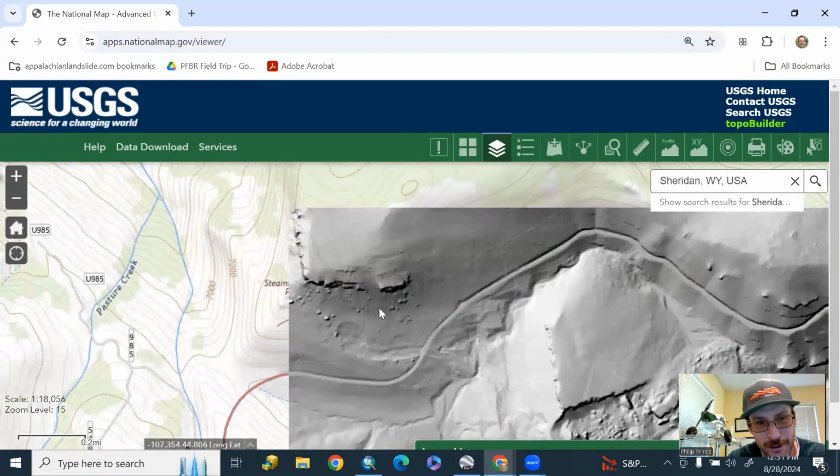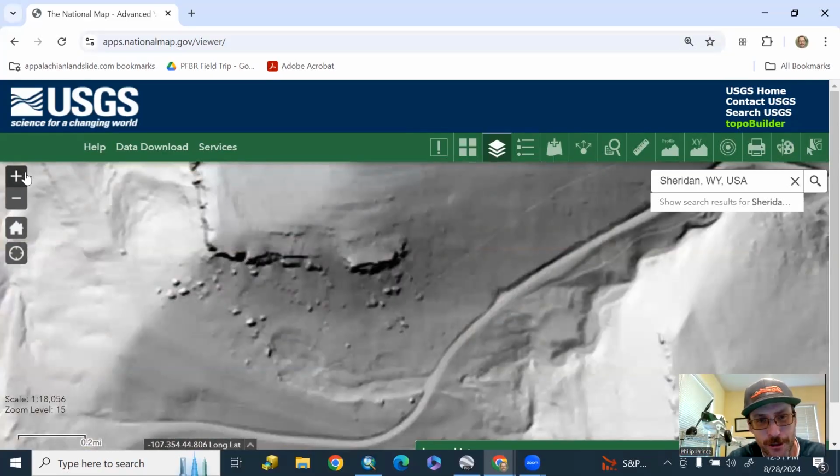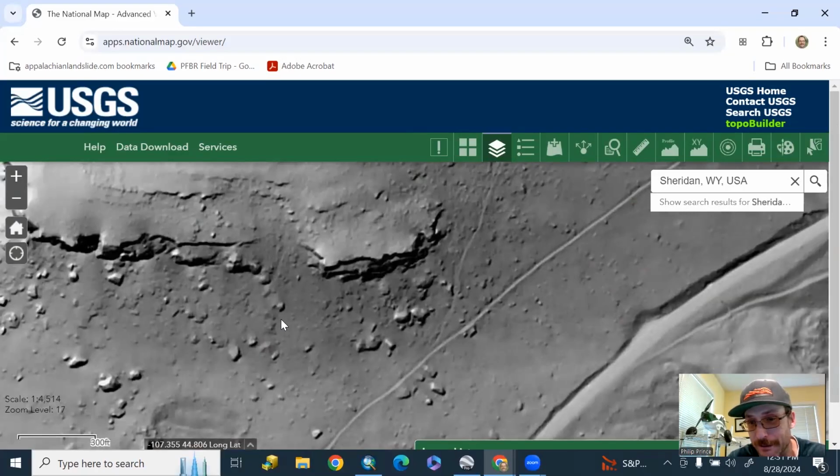And go over here to this Steamboat Point area. You can see all these little boulders that are littering the slope there. And sure enough, you can zoom in, and the resolution is going to come right with you.